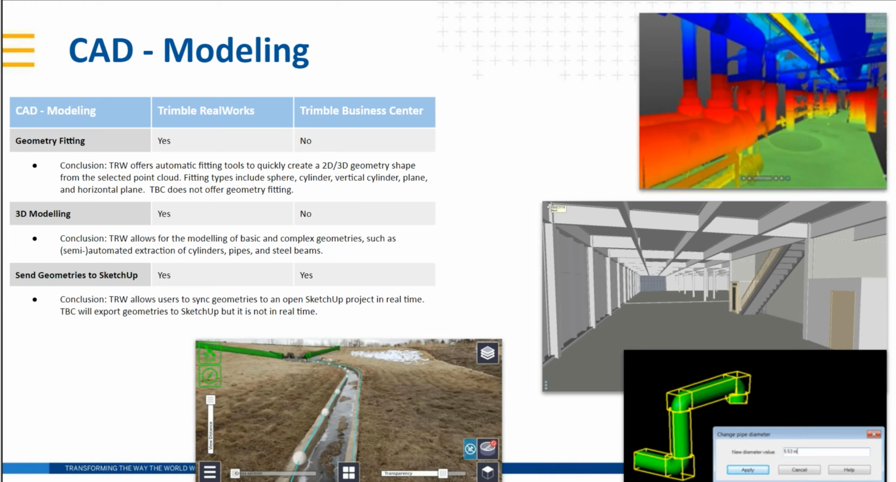So RealWorks allows for basic or complex geometries, such as the semi-automatic extraction of cylinders, pipes, and steel beams. So, once you start crossing over into that HVAC world, kind of step in your both feet indoors with your scanner, and the indoor elements, RealWorks is particularly strong there.